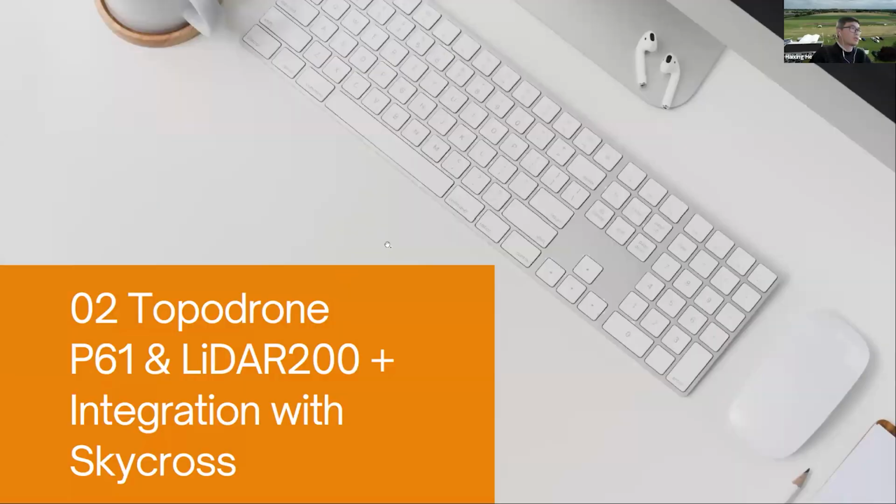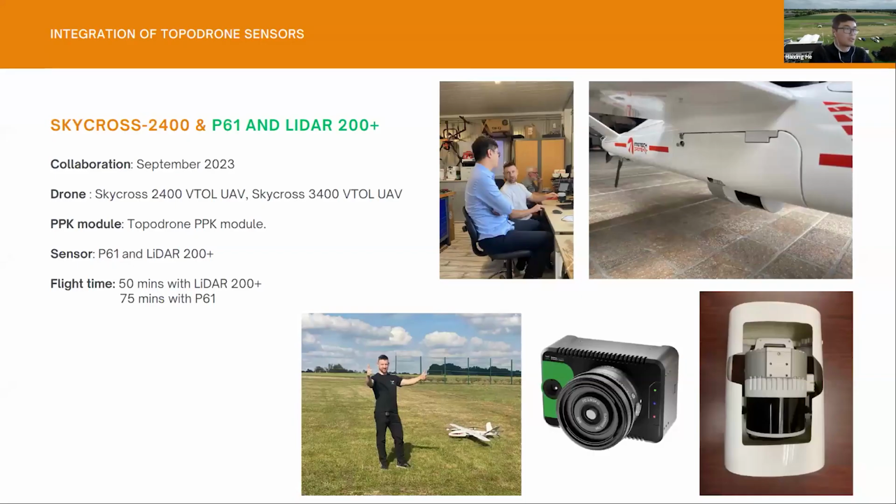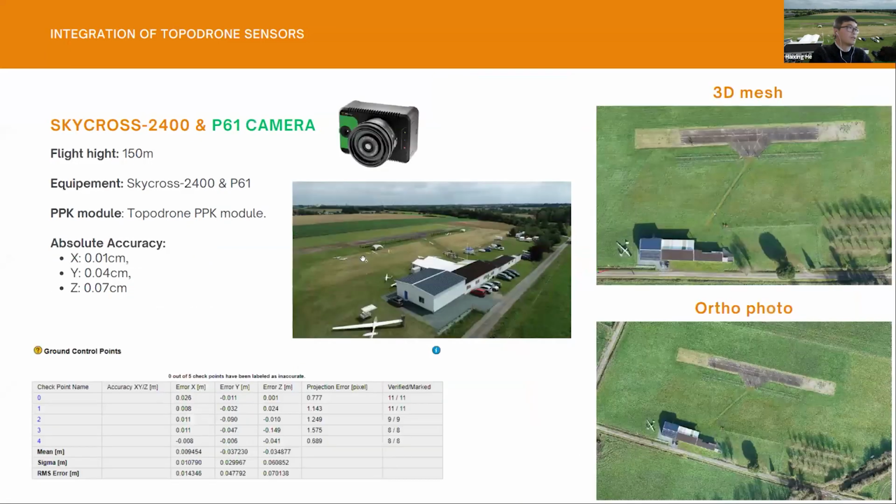Talking about our integration, thanks a lot to Alex and Ilya for coming to our office. We spent nearly 1 week together to integrate the P61 and the LiDAR 200 Plus on our drones, both the 2400 and 3400. We did many flight tests during this period, and we got very good results. For example, this result is from the P61.